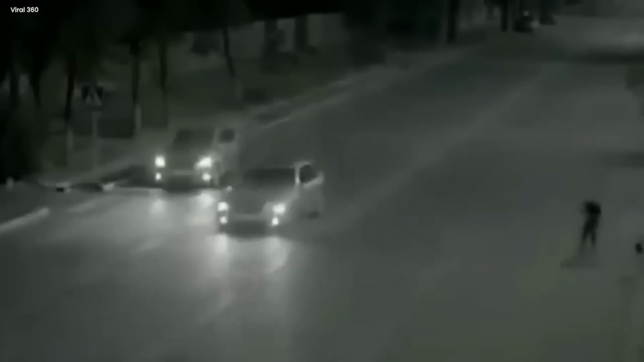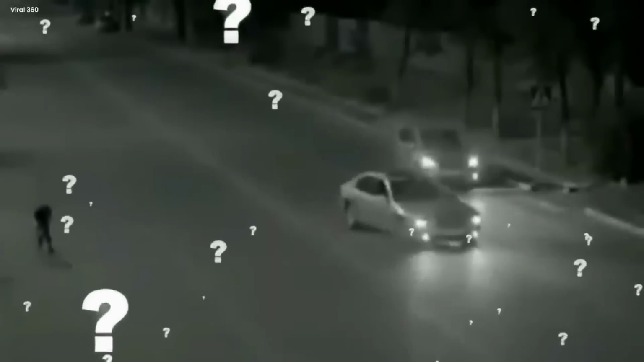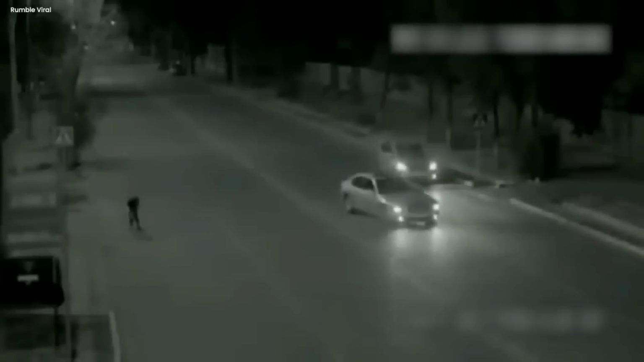And just like that, the mysterious figure vanished into the night, leaving everyone with questions. Who was this shadowy man? How did he have such strange powers? The road, once a simple path, had turned into a place of mystery. It was a riddle without answers, a strange secret in the dark where the line between the living and the unknown blurred.